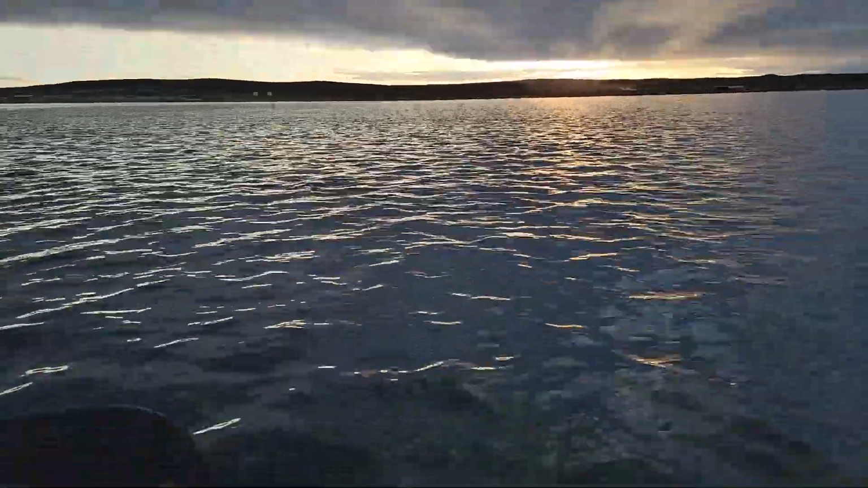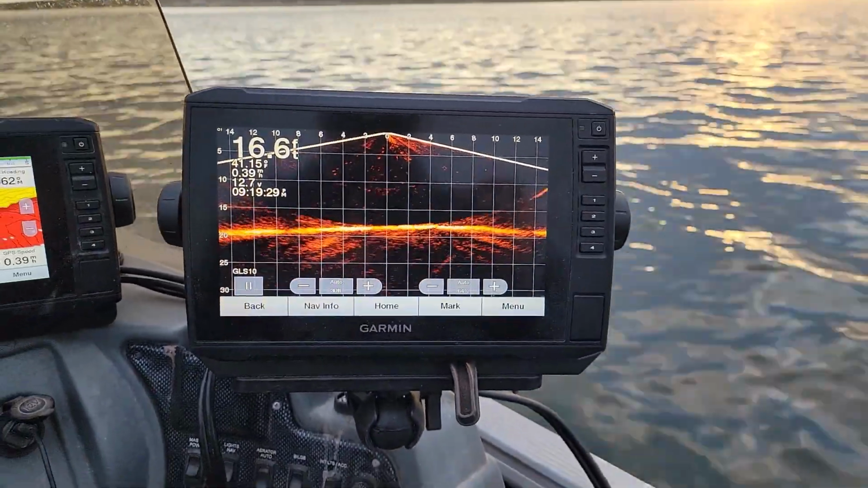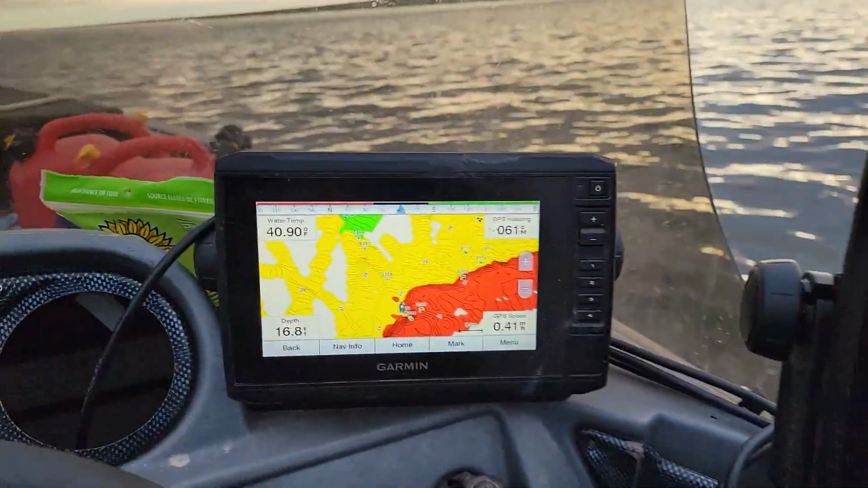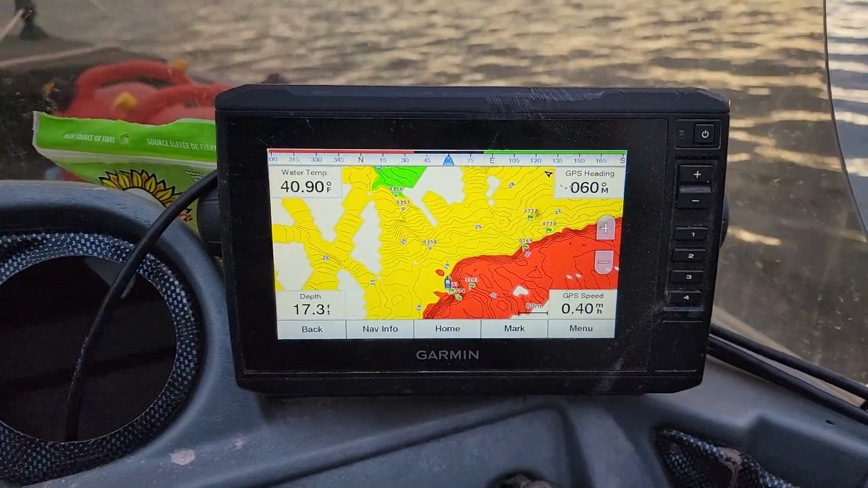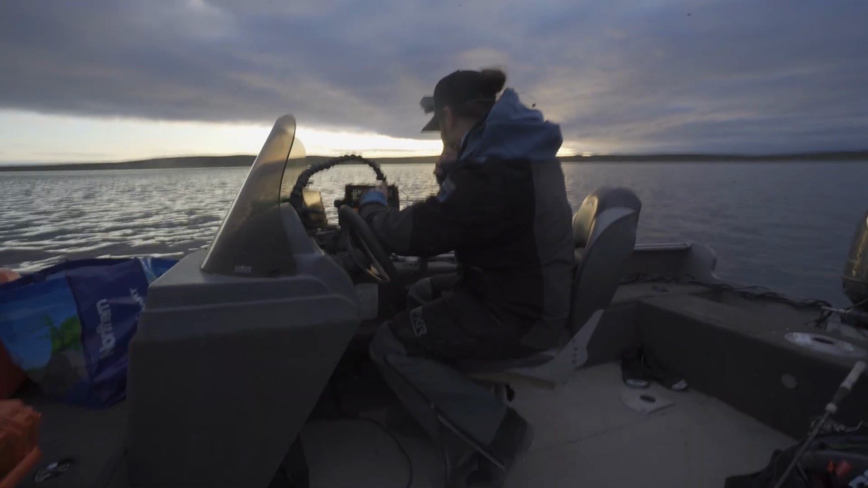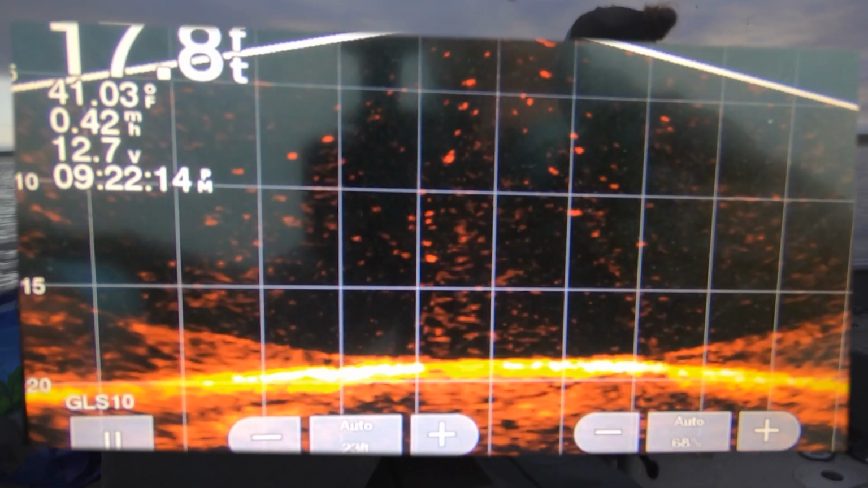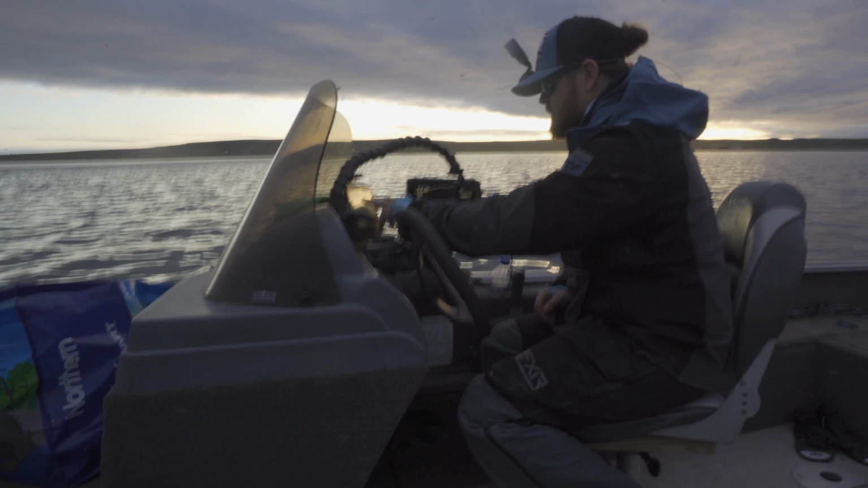I think it almost looks better on the cell phone than it does in real life. We got the Panoptix Live Scope installed. So we're gonna use this to try to help us find some Ciscos, fishing our favorite little sandy drop off where I know there should be some Ciscos. Okay, we got the Panoptix cam on. Now, I guess all that there is left to do is find some of those Ciscos.